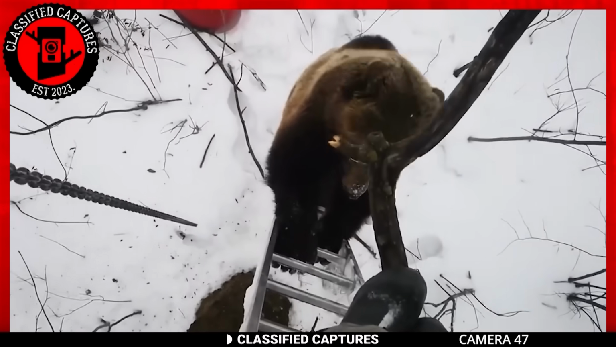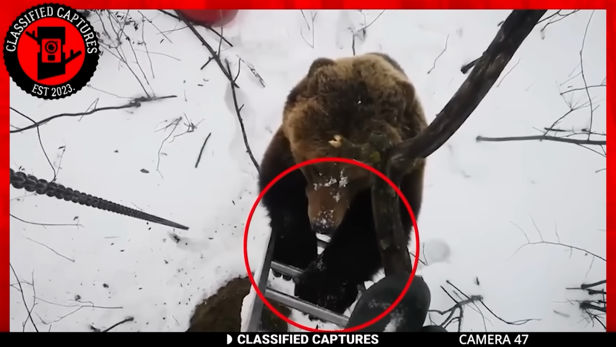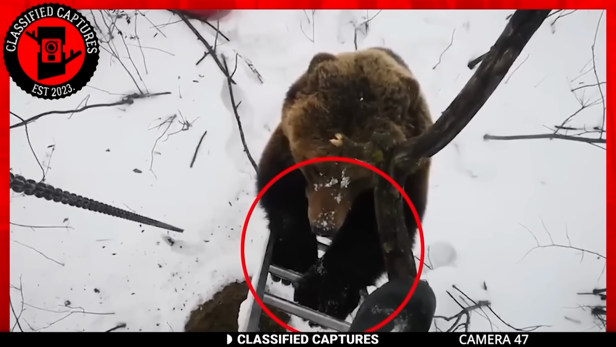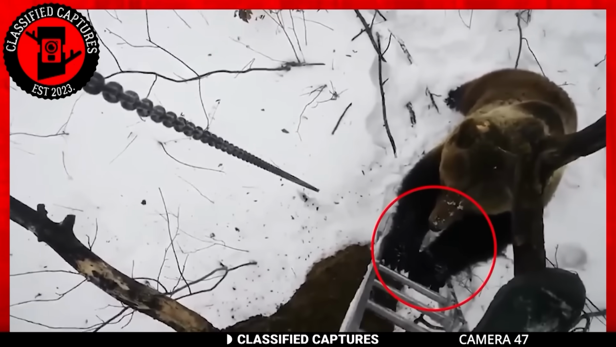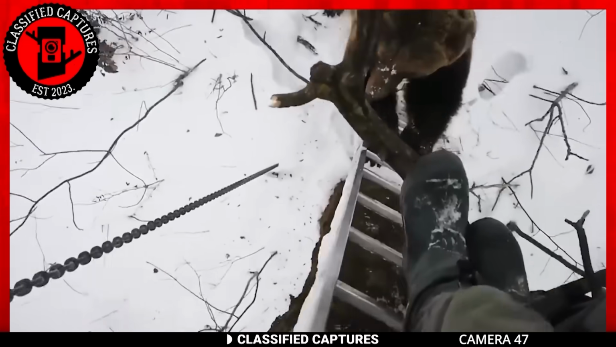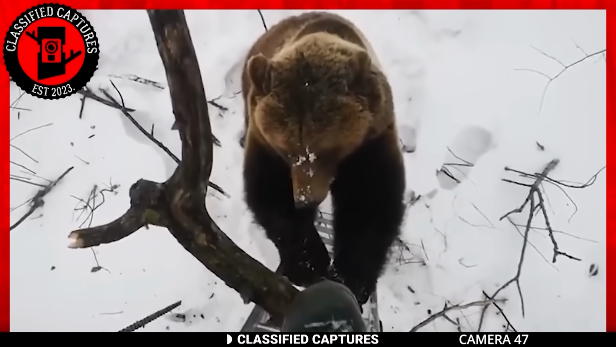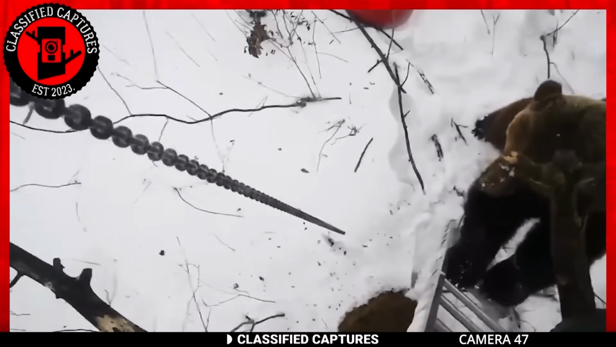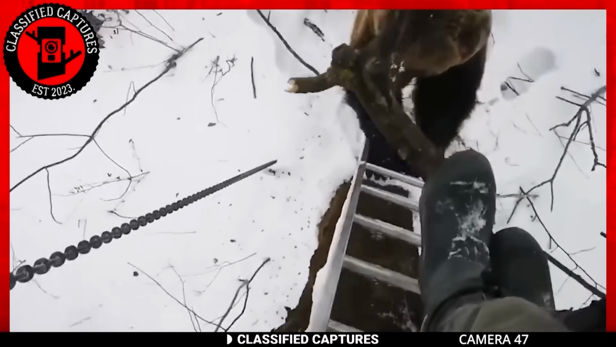He's in the clear then, right? Well, no. The bear decides that if it can't climb up to the man, it would bring the man down to it. It starts pulling on the base of the ladder, most likely with hopes of pulling the man down to him. We see it attempt to pull the ladder several times, but unfortunately the video ends before we can witness the outcome. Given the fact that the video was uploaded online, I'd like to believe that the man made it out. What about you?